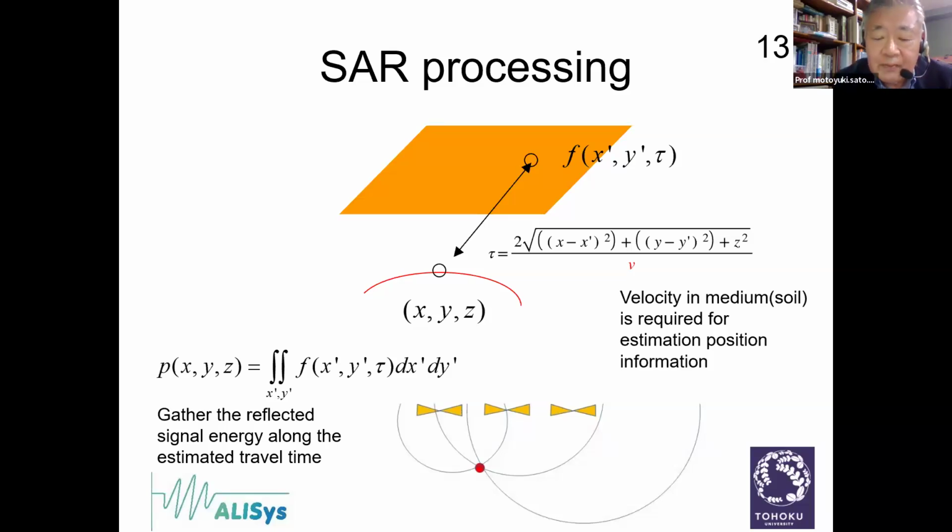What SAR processing does is, if we measure the travel time, we can estimate where the reflection signal appears, and we gather all the estimated reflection signals to one position.